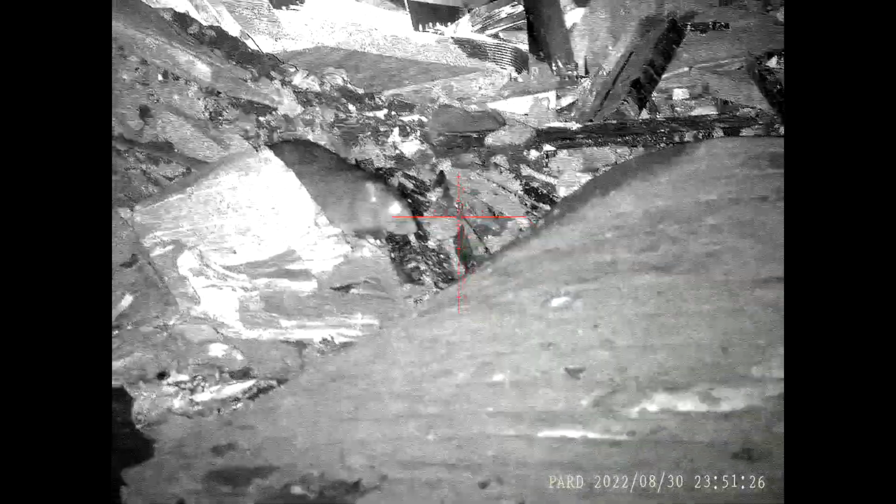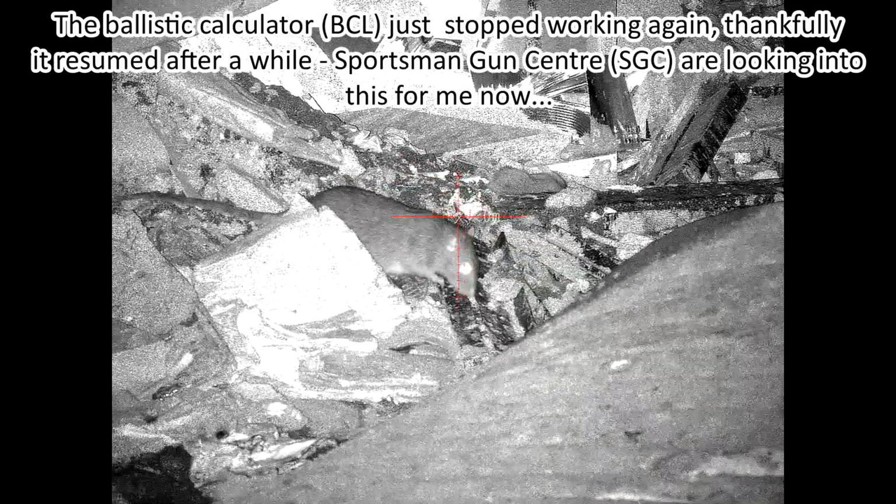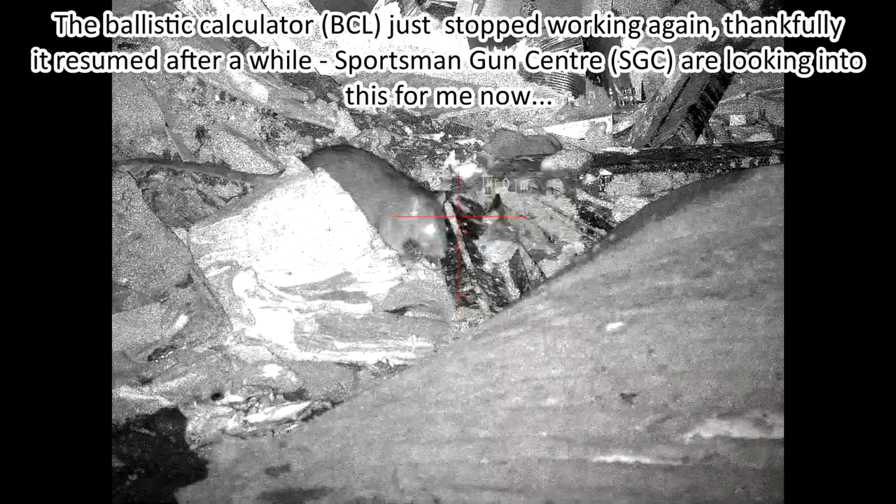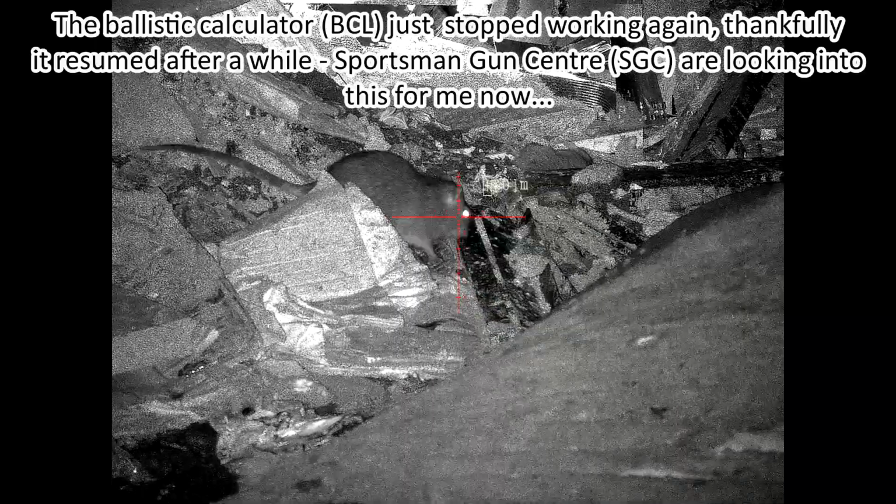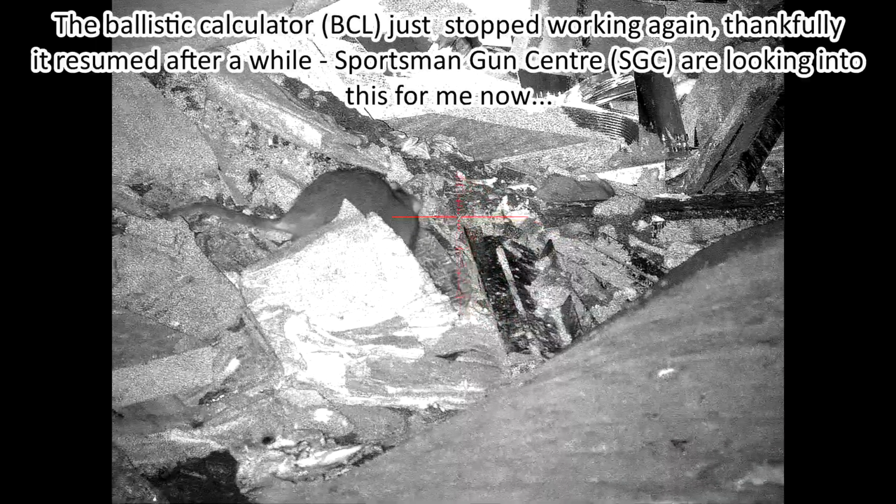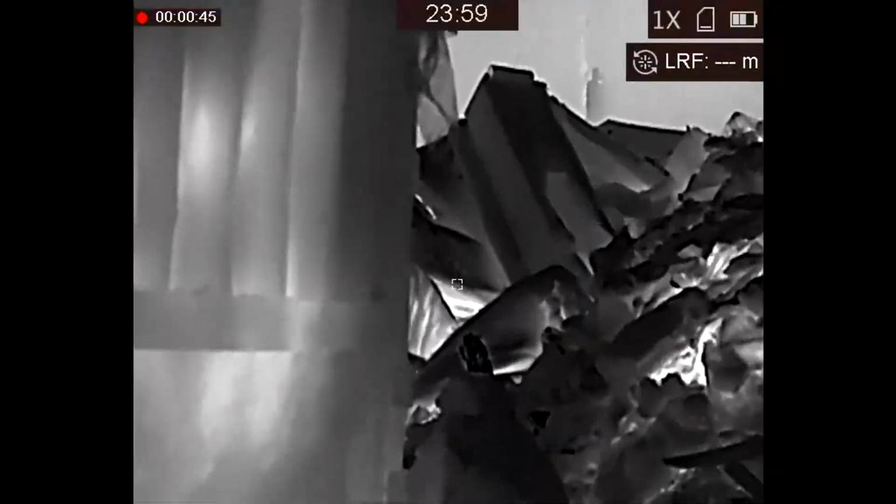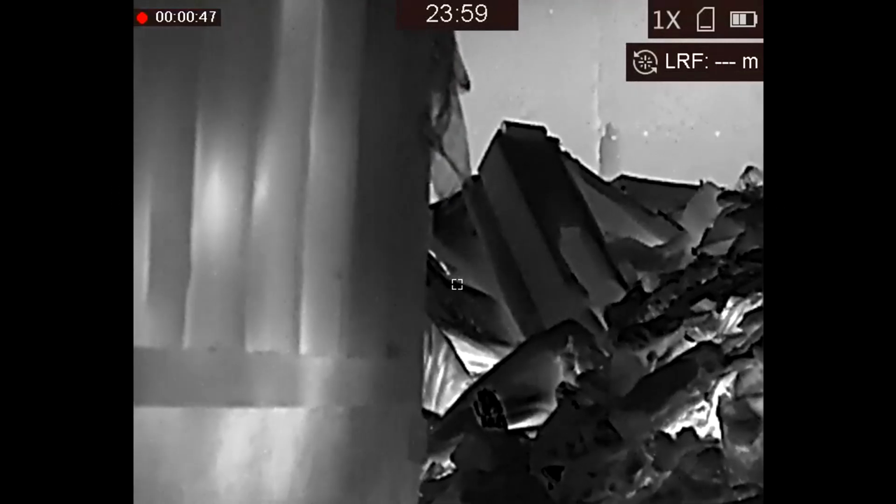Oh my goodness, I got it. Oh no, that didn't scan. I'm going to have to guess the holdover for that. Yeah. Oh, there's one to the right of this container. Yeah, yeah. On the carpet.